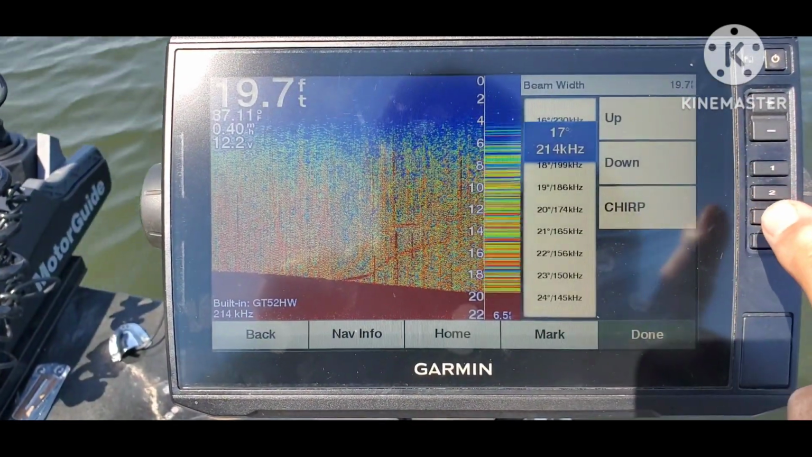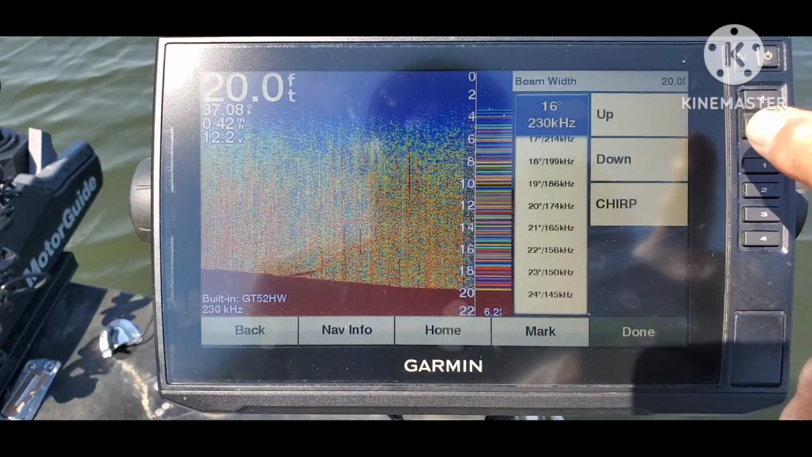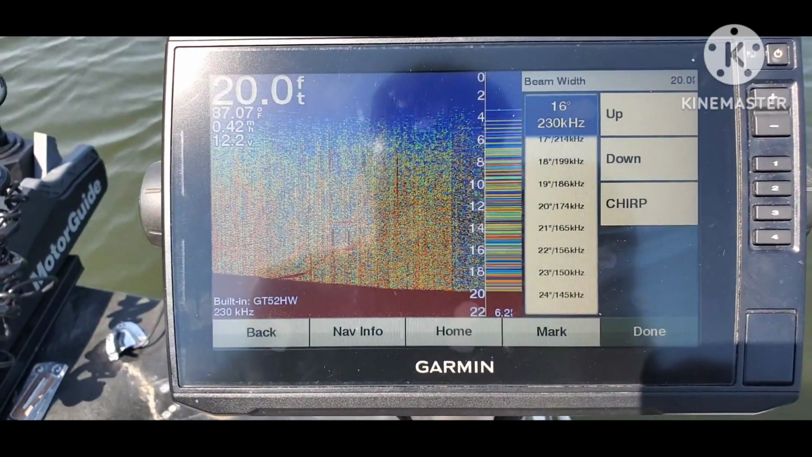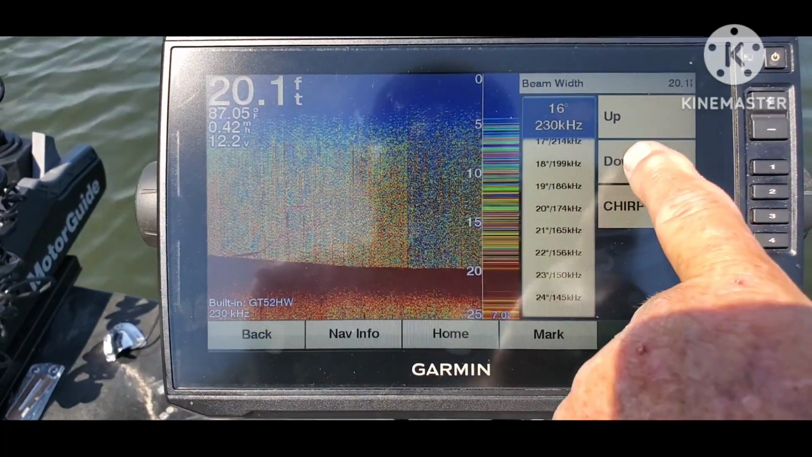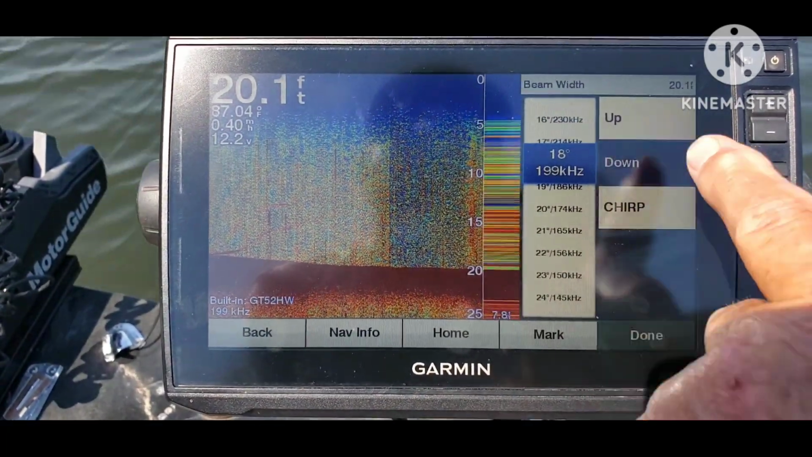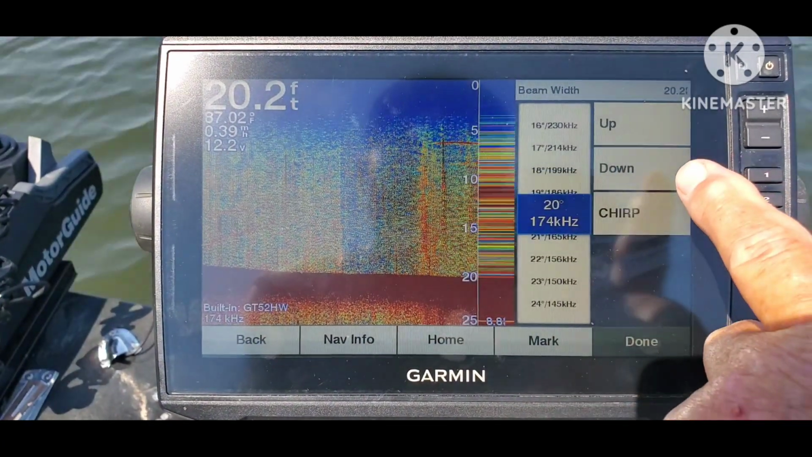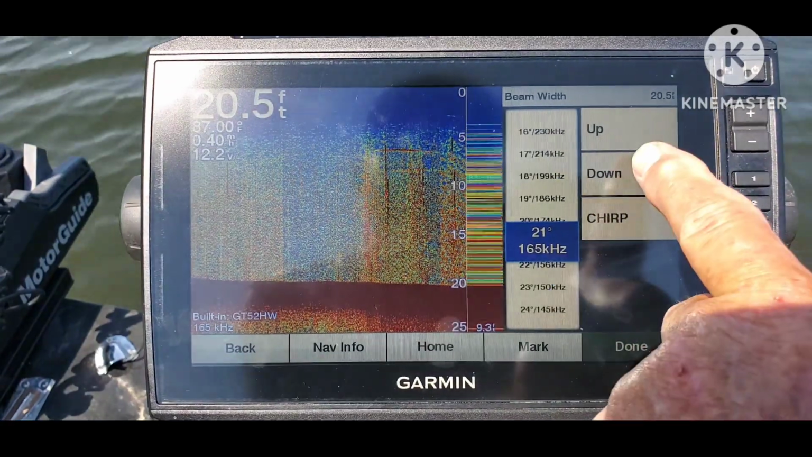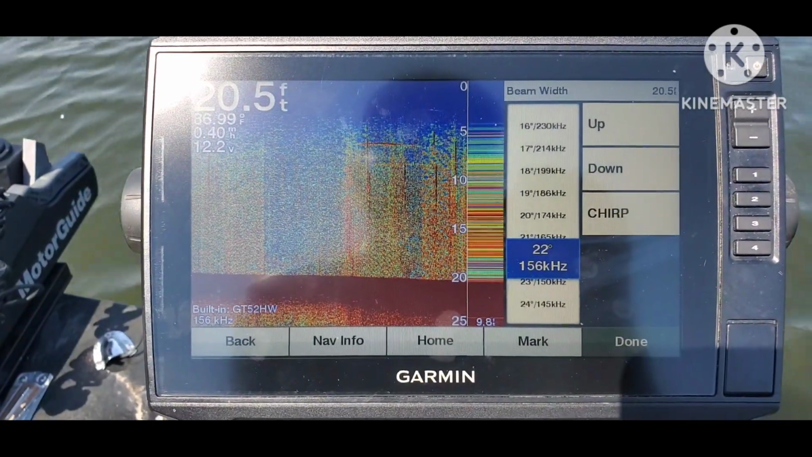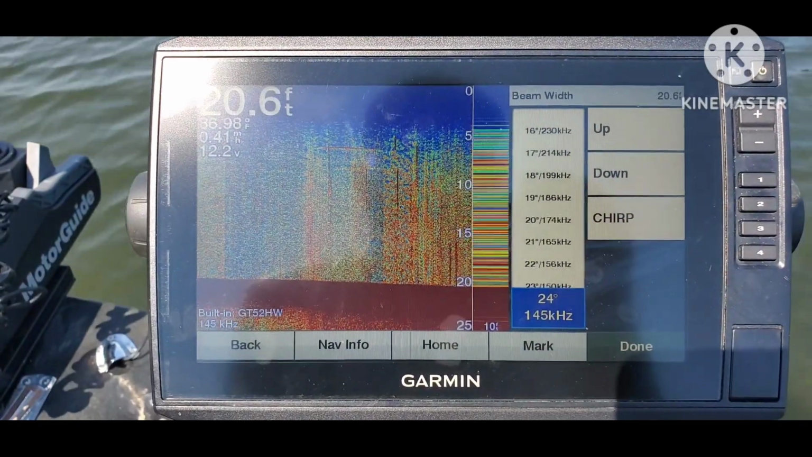They said to try to find a different frequency that could work, that might be better. So here I have gone up to 17 angle, which is getting narrower. Now I'm at a 16, which makes some difference. But let's go back down to 18, 19, 20, 21, 22, 23, 24.